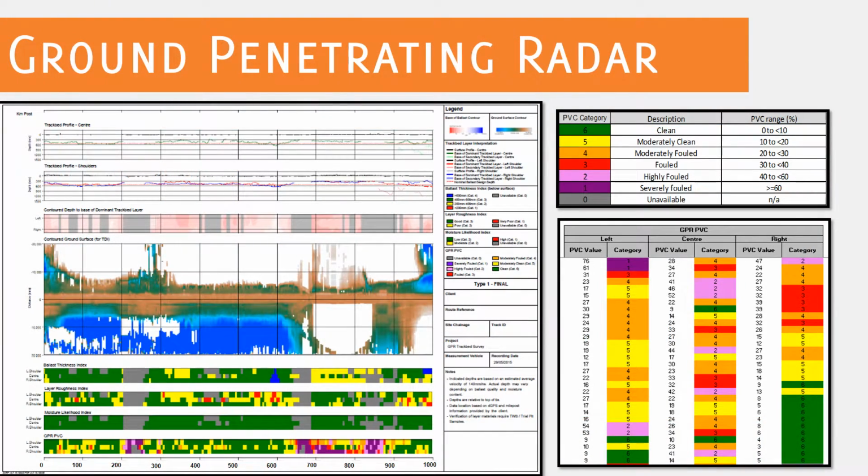So this is what the processed GPR data looks like in PDF format. The top two metrics give the various layer depths. If you look over here in the trackbed layer interpretation box, it gives you what each colour means. So the dark green corresponds to the base of the dominant trackbed layer for the centre, and then this one's for the shoulders. The next metric we have is the contoured depth to the base of dominant trackbed layer, and then there's the contoured ground surface. This gives an idea of what's happening either side of the track.